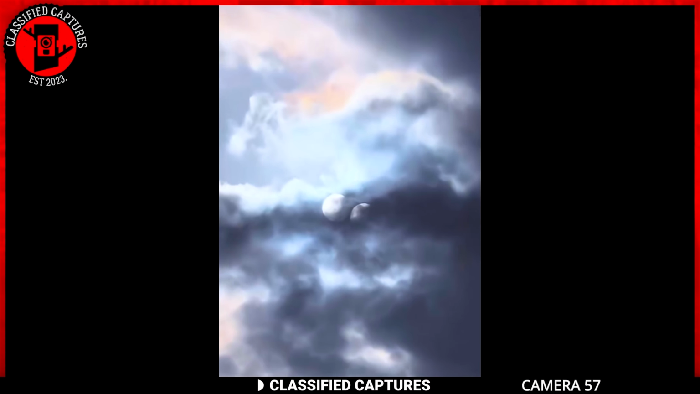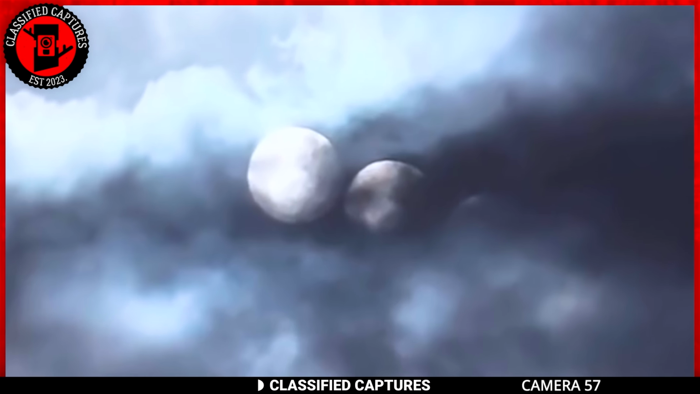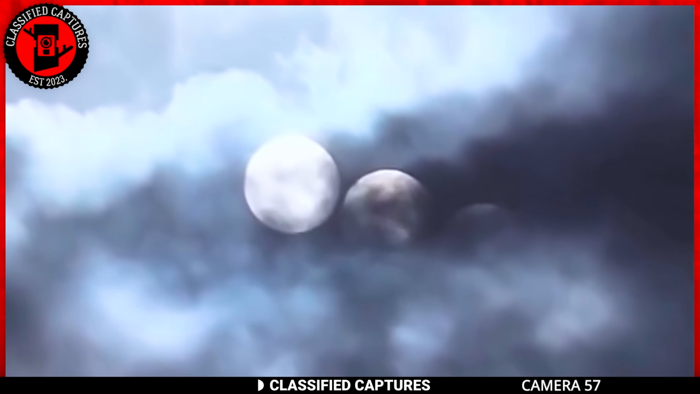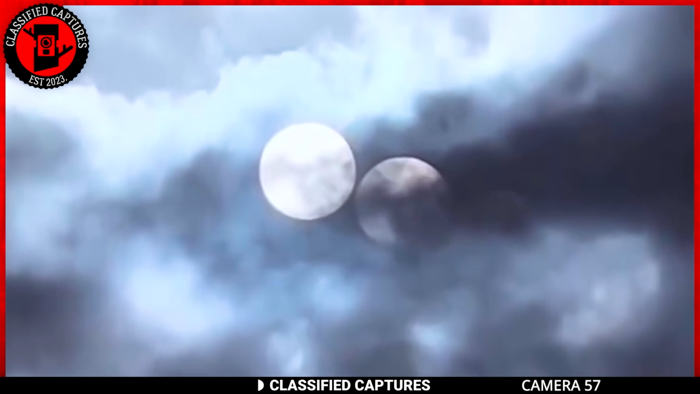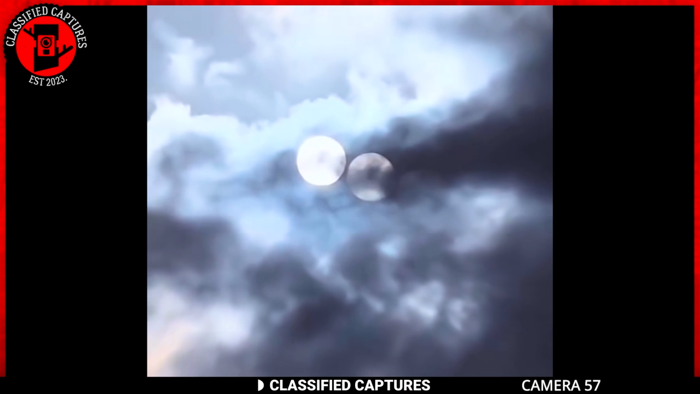Oh my God. A guy captures not one, but 2 moons in the sky, with one trailing behind the other. We're not talking about atmospheric illusions or misty reflections. These are actual moons sharing the celestial space. But how? The truth is, no one knows for certain.